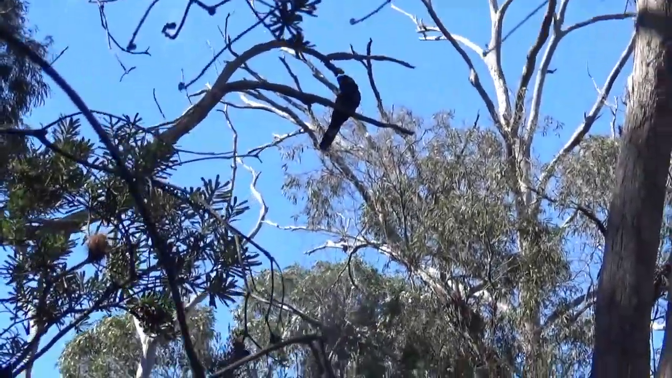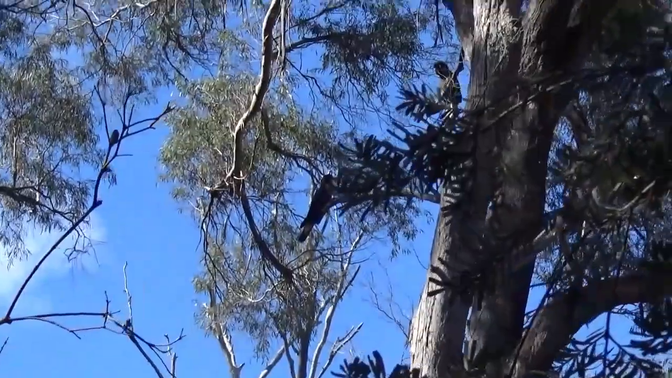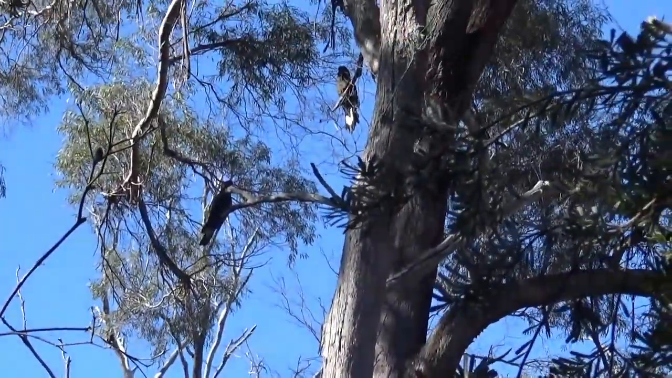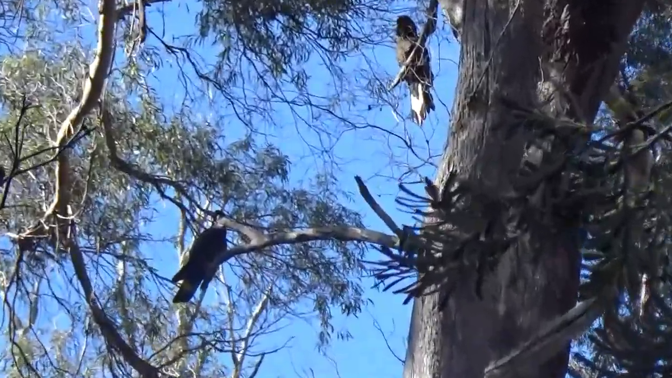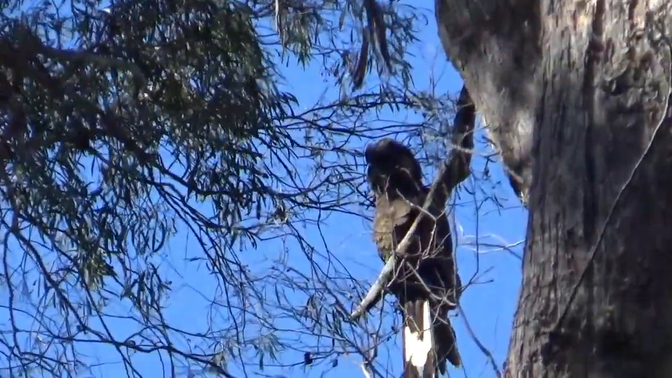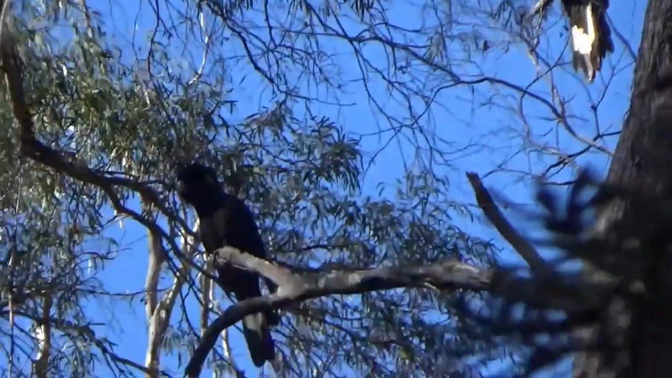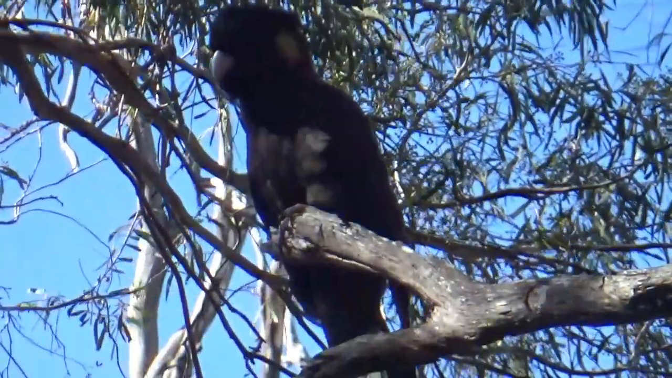There's about 6 of them here. There's 2 more. That one there. The babies do all the squawking. Want to be fed. Big parrots. Real big parrots. Real big special birds.